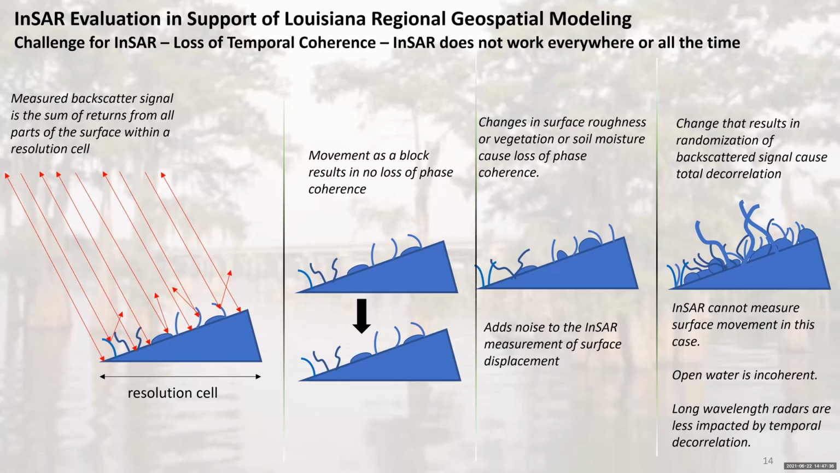Another challenge for InSAR is what we call a loss of temporal coherence. And what it practically means is that InSAR does not work everywhere or all the time. If you look at the example on the left, what it's trying to show is that the backscatter signal that you get is the sum of all of these returns from everything inside of a resolution cell.